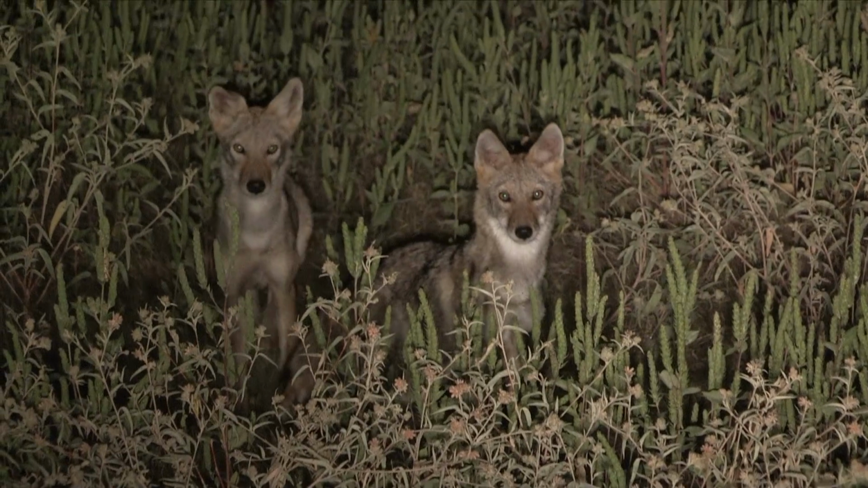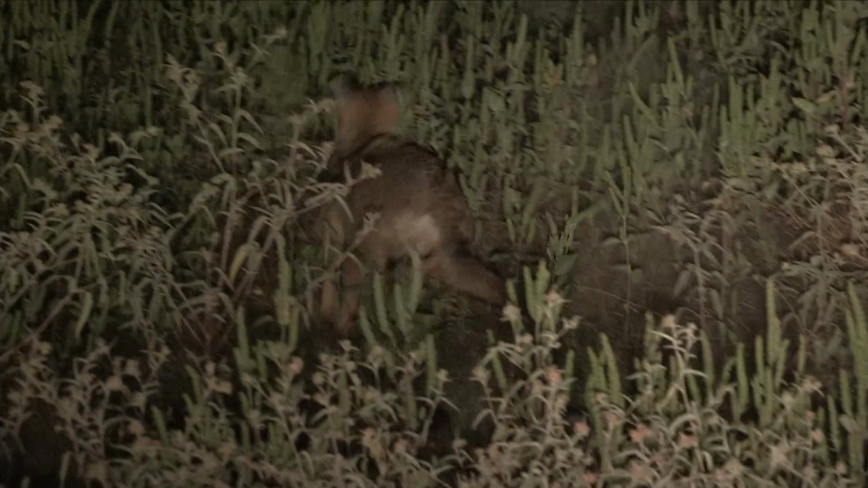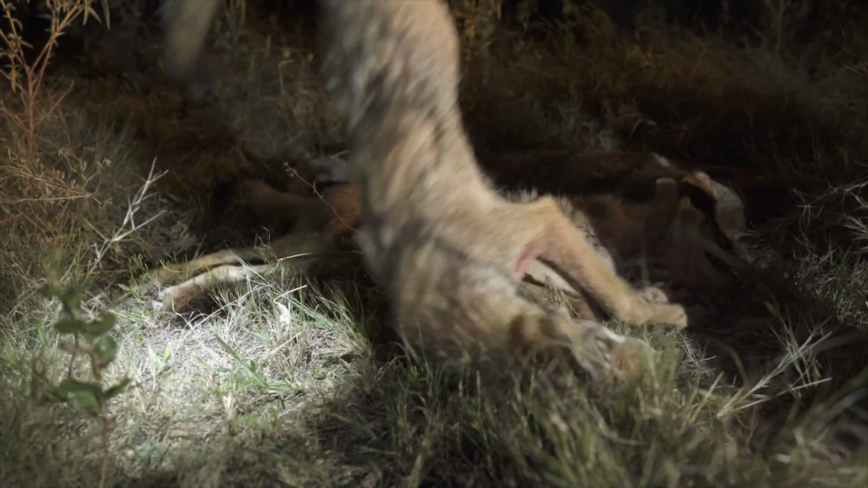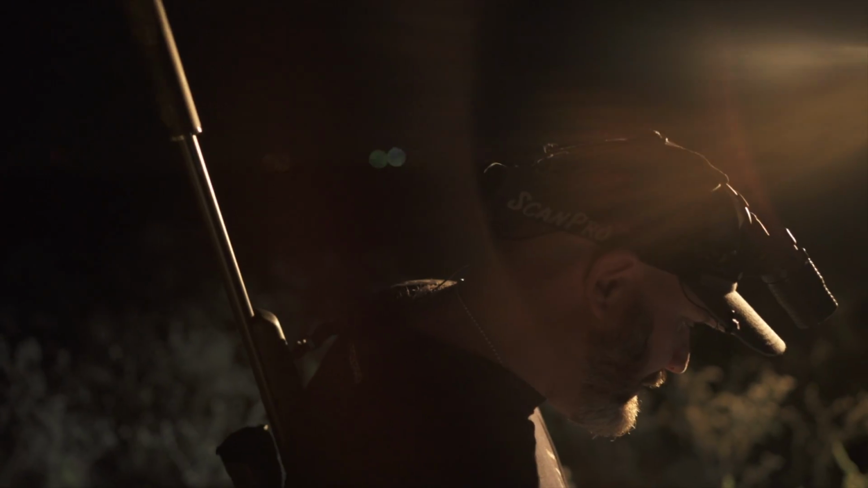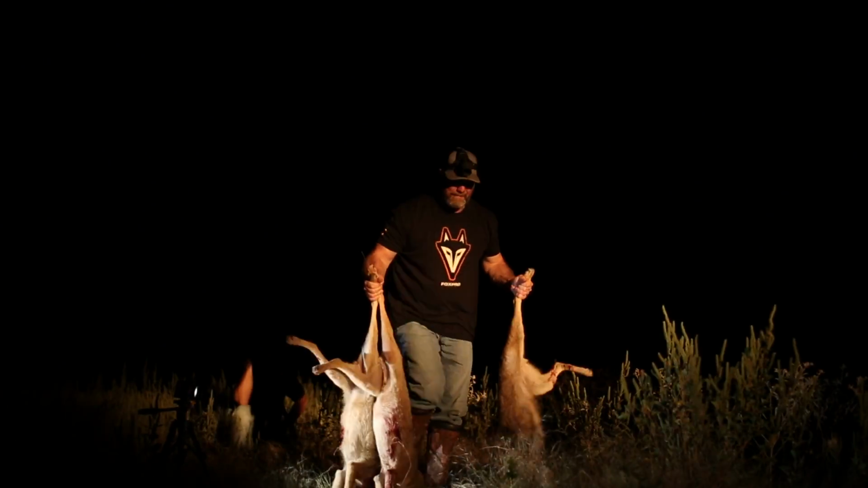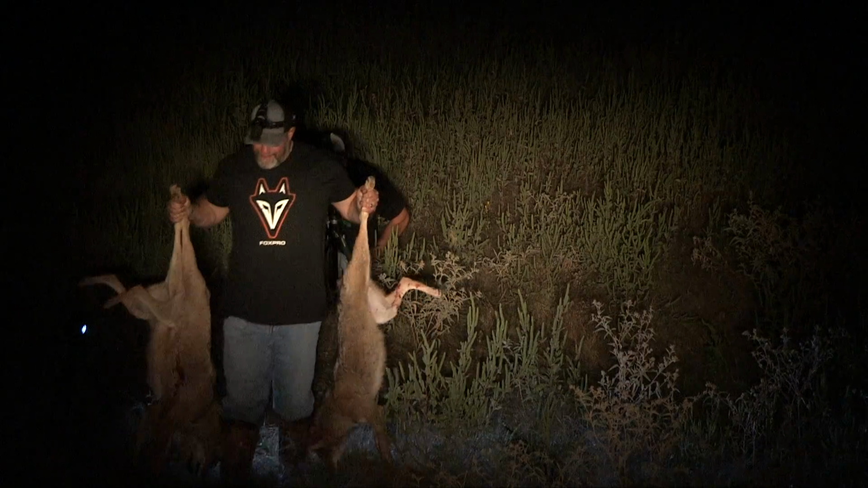This is what some guys would call a true triple. I just call it one heck of a good time. To get 3 out of 4 coyotes on your first stand is the kind of numbers I'll take any day. That is the way to start a night.